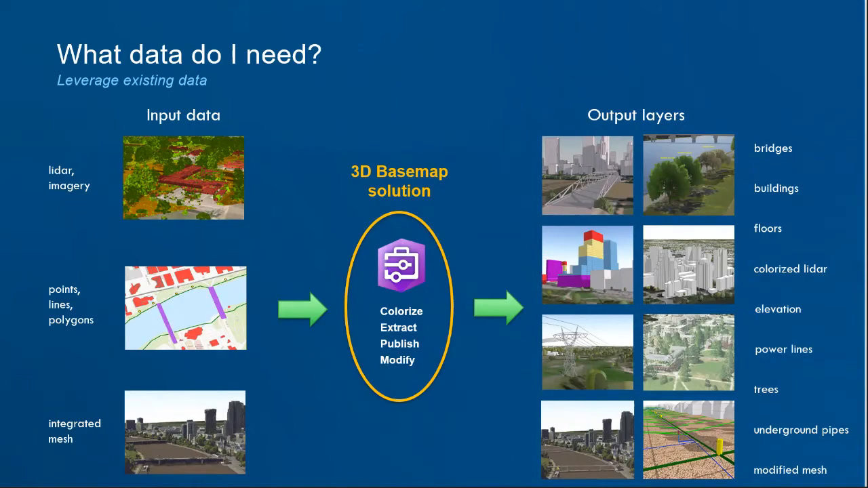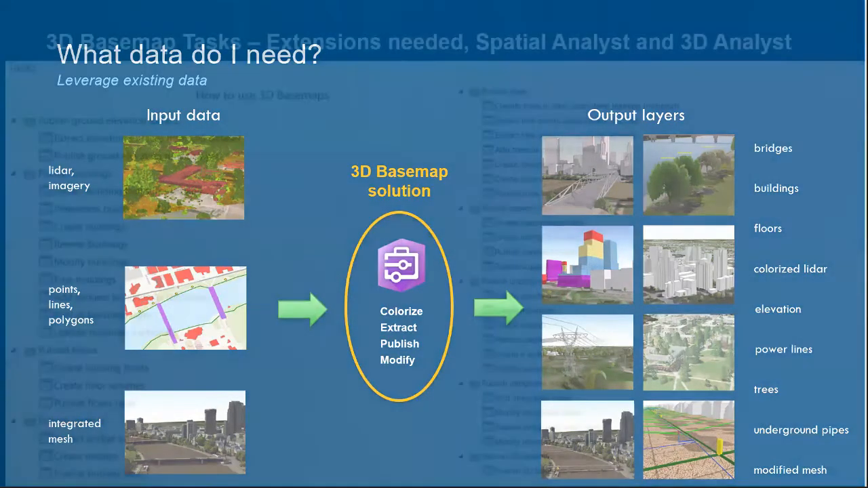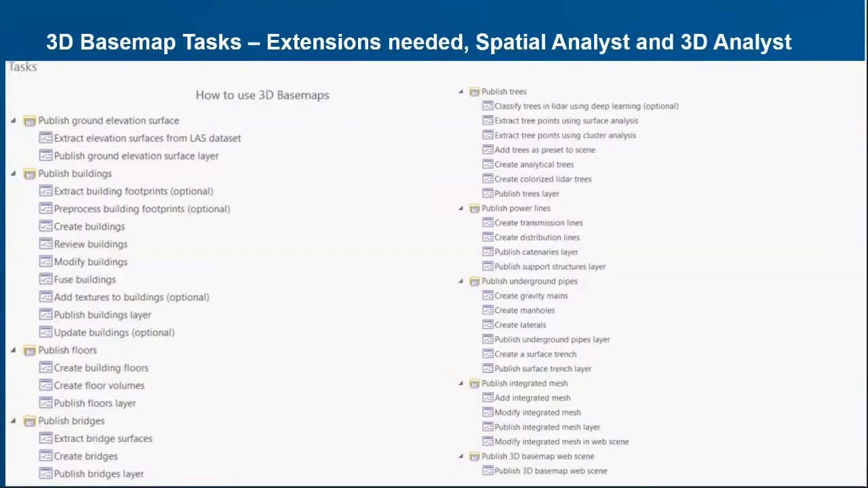So all these, as I talked about earlier, are the output layers. So 3D base map, I was talking about tasks. Tasks are basically instructions, and they're linked to the tool. So when you open up a task, it actually opens up the task on how to do what you need to do and has detailed instructions on how to do that.